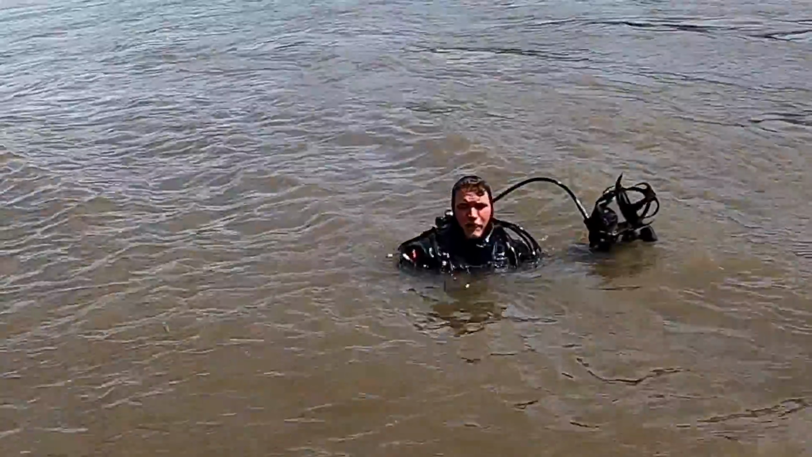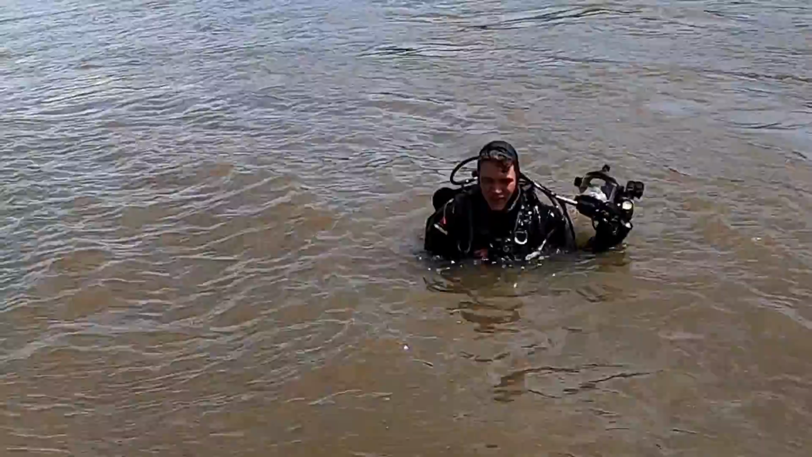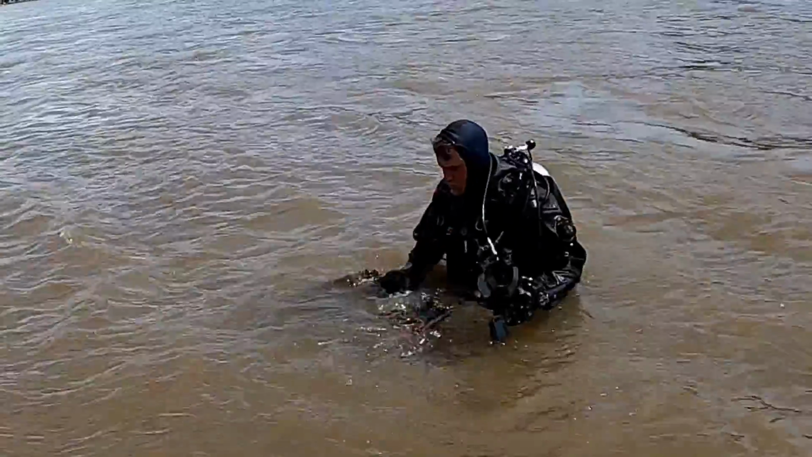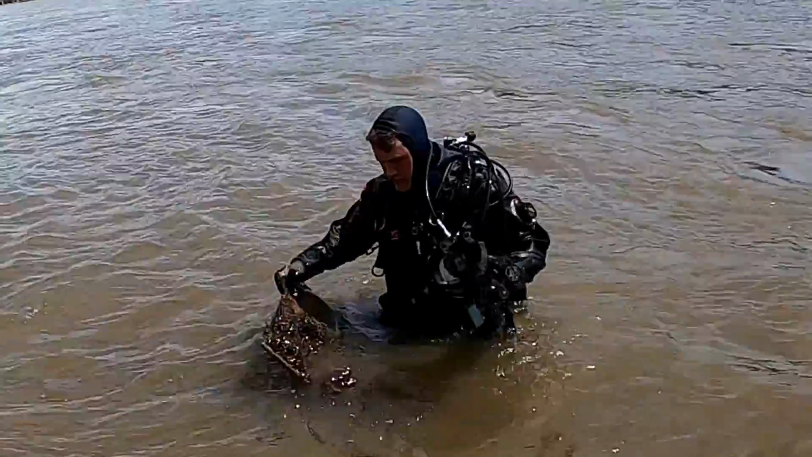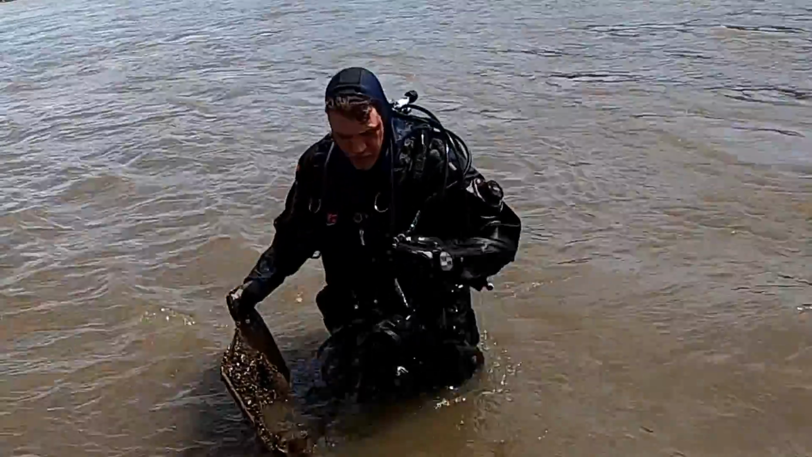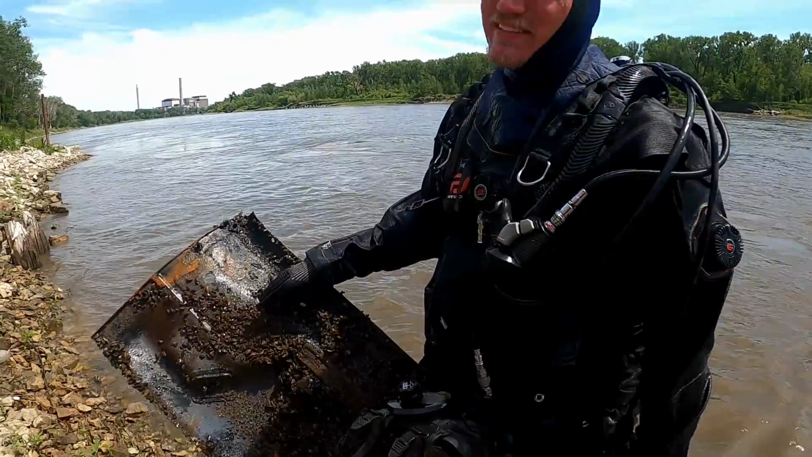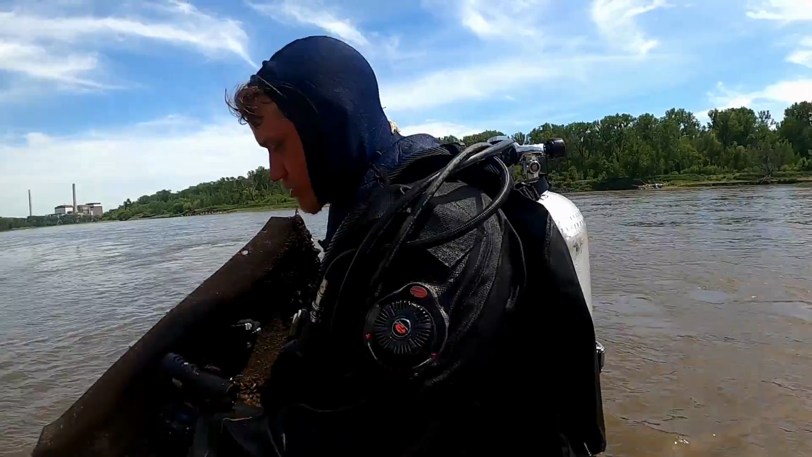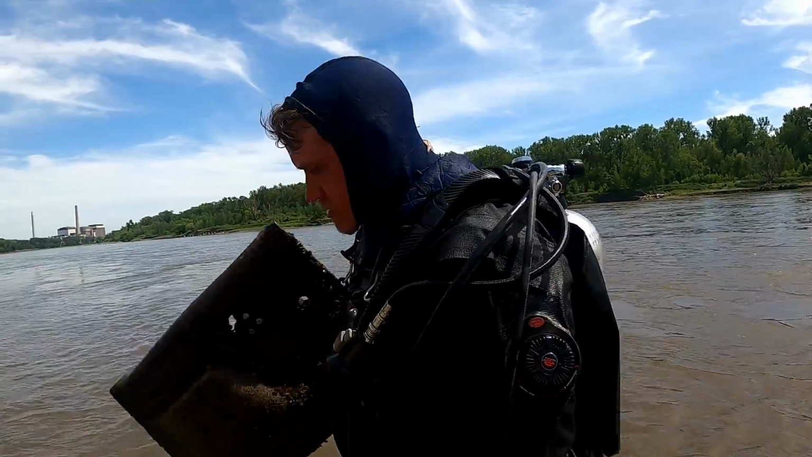I'm pretty sure it's a single cab truck. Thought it was a car, but this is all I could get. Oh, that's the inner of the door panel, isn't it? Yeah. There's not much left of this thing. I think it was white, I don't know. It's not our vehicle. Oh yeah, there's a little cubby. Let's move on to number 2.